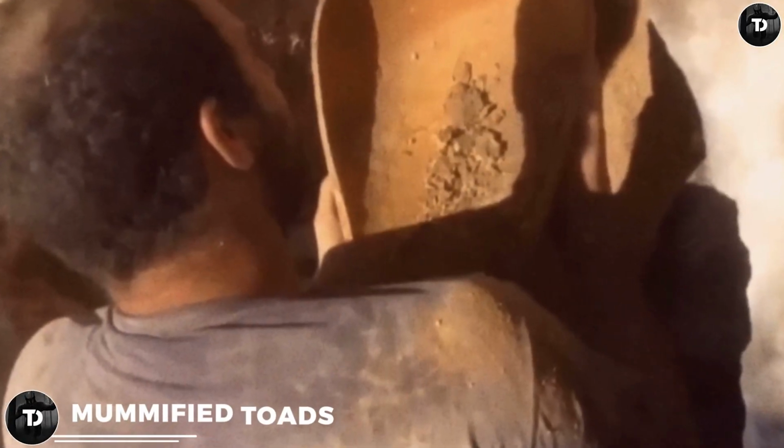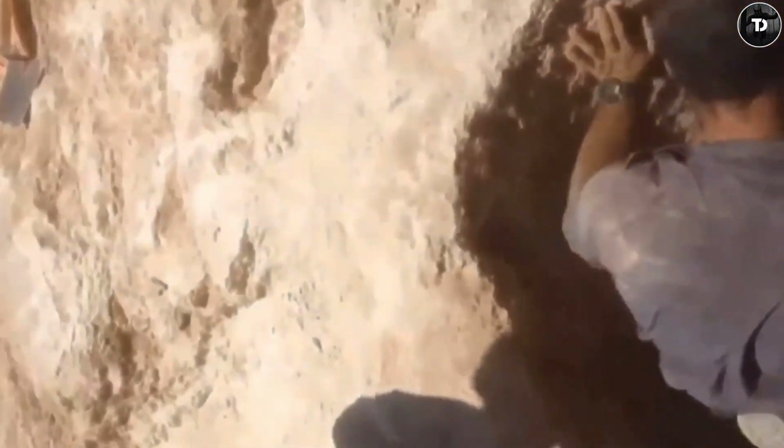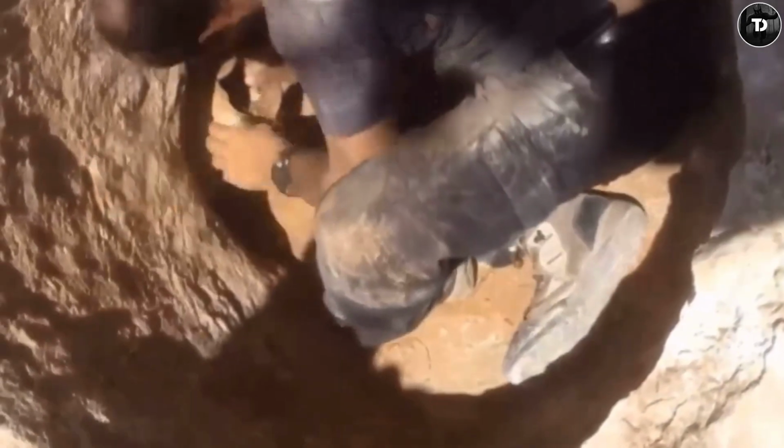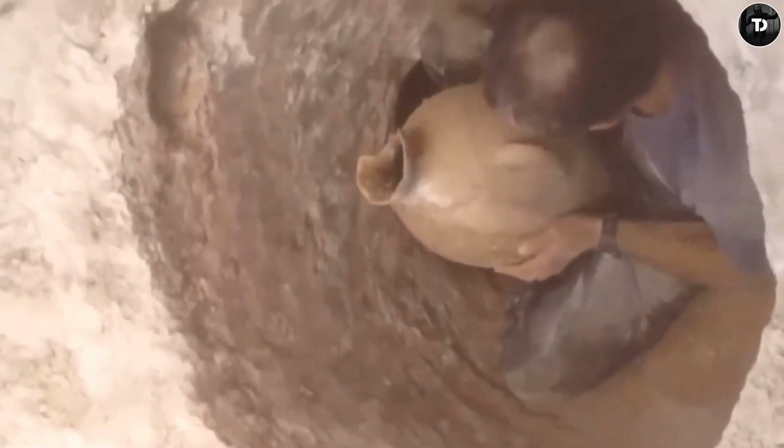Mummified toads. Without a doubt, this is one of the weirdest things I have come across. While digging an Egyptian burial site in search of mummies, this man came across a delicate piece of pottery. Normally, this kind of jar presents the organs of the mummy beside it, taken out during the mummification process. But this time, there were no organs. Instead, the jar had 8 toads.